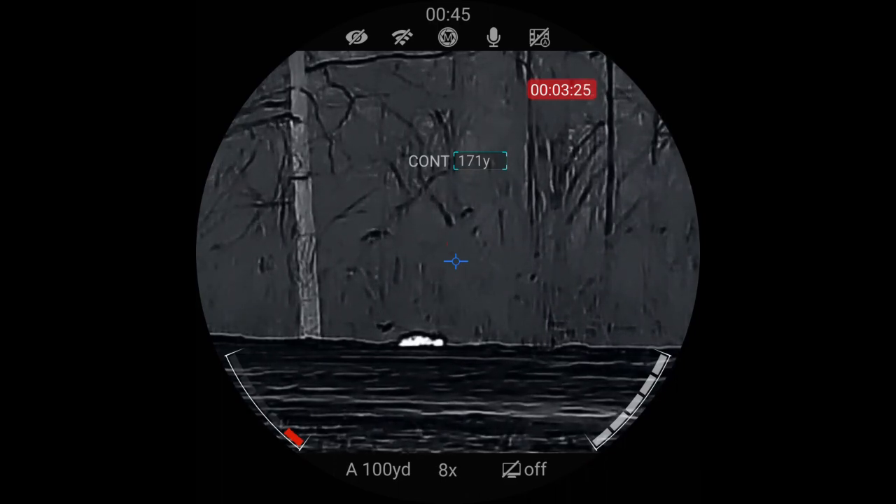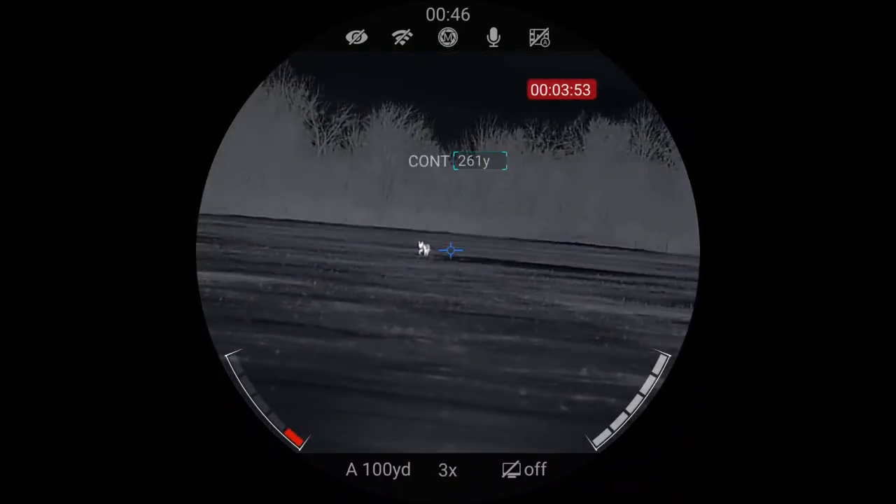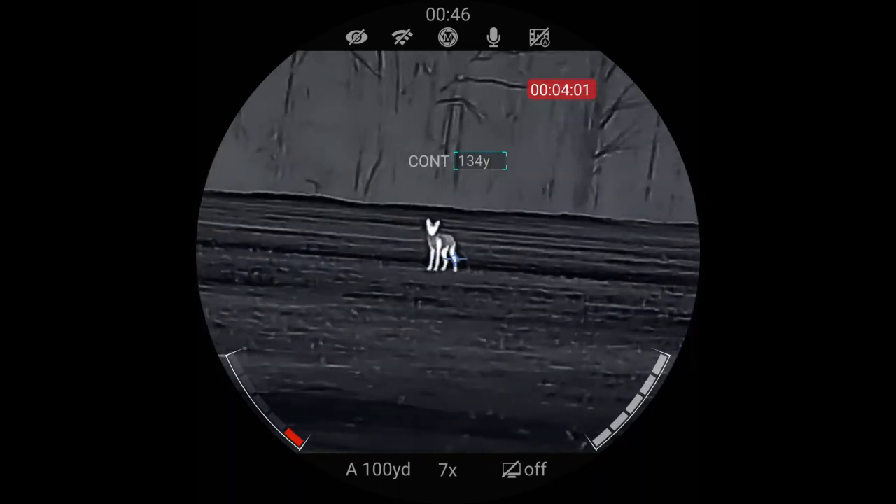You ran out in this block of woods. As soon as he... 3, 2, 1.